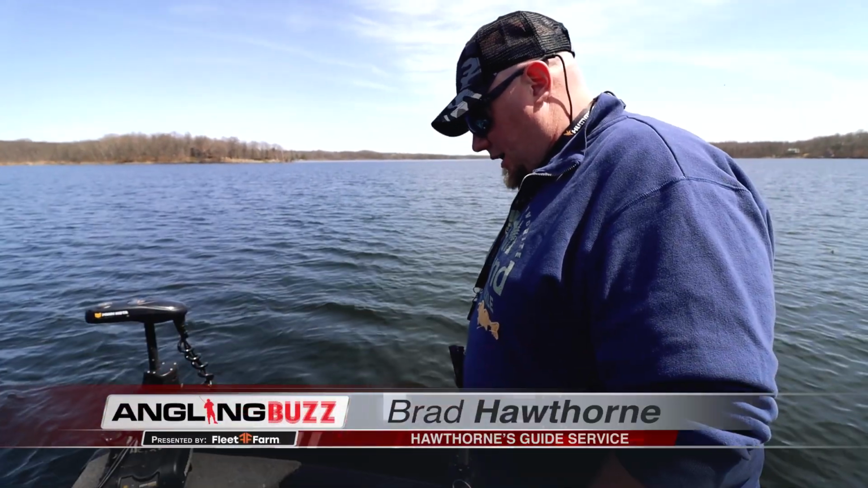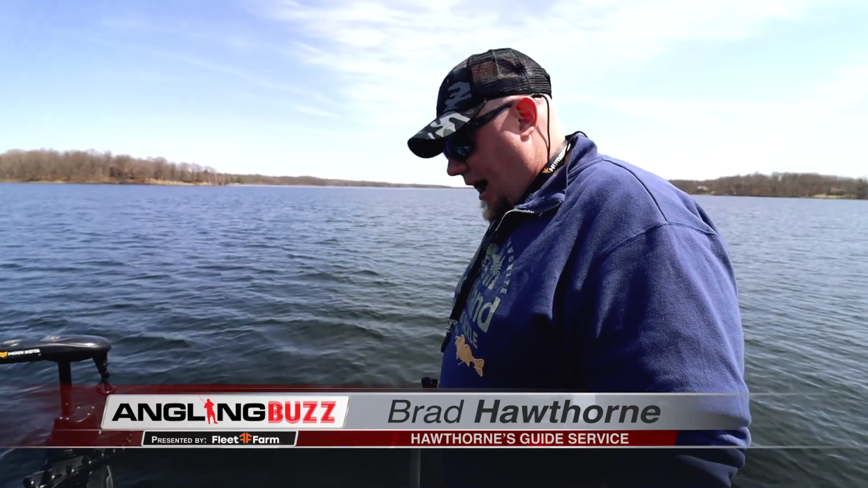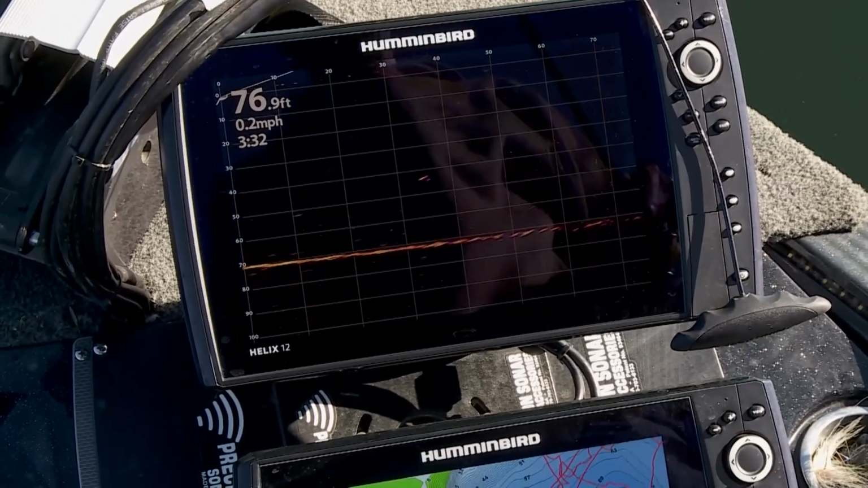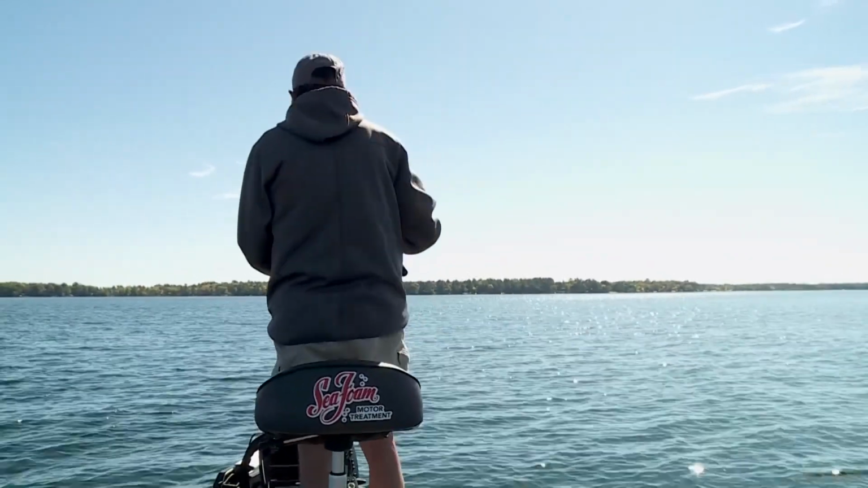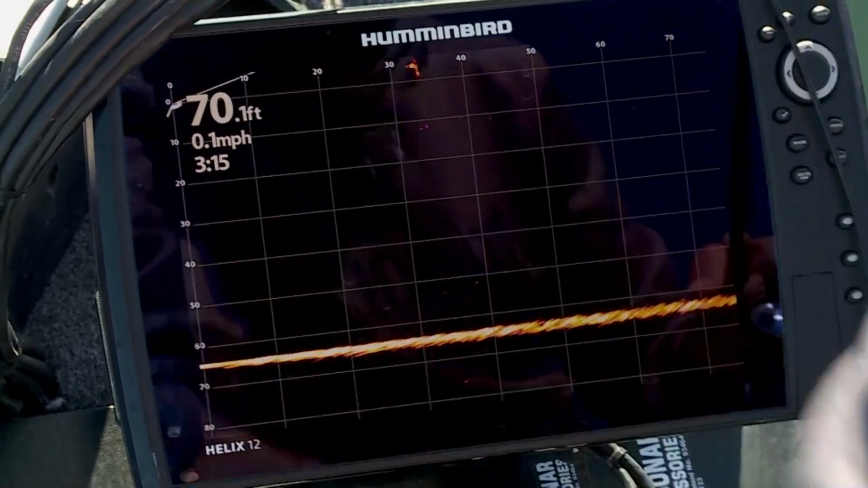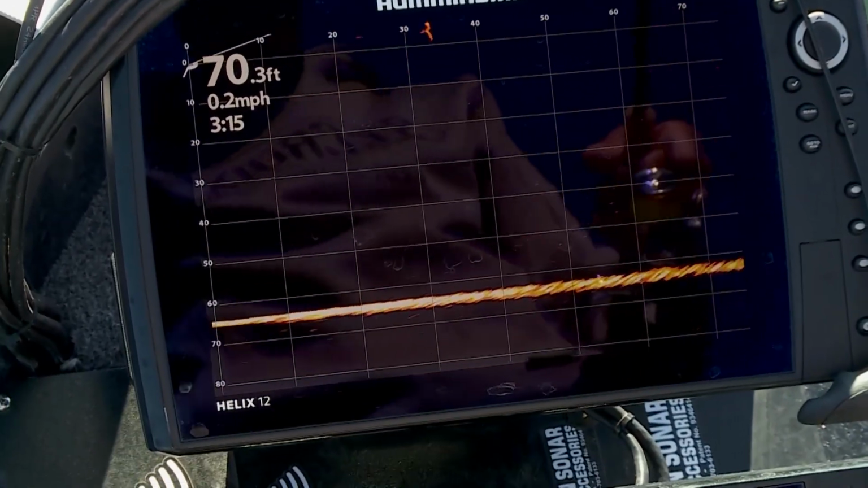He's going to be talking about forward-facing sonar. So Brad, what's your take on forward-facing sonar and specifically Hummingbird's Mega Live? So live technology is something that I really cannot live without after having it and using it. But what I found for me personally is when I'm working and guiding, it allows me to point and shoot, where I'm like, yeah, fish, boom, 20 feet that way, cast and catch.